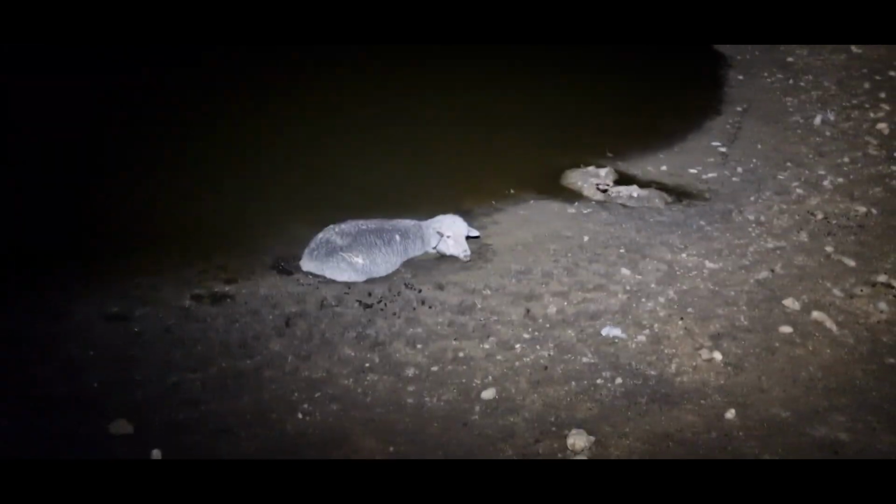Alright, I've gotten 2 out. This one's not looking too good, so I'm going to walk away and just leave it so it doesn't go walking back into the dam. I'm going to just try and get this one out. I'll let the farmer know. To be honest, just judging by the ground there, I don't think I'm going to be able to get to that one. I might try that one first.